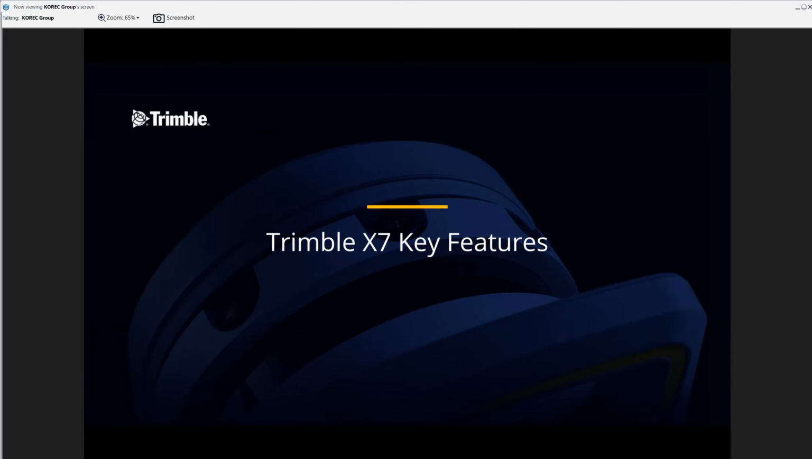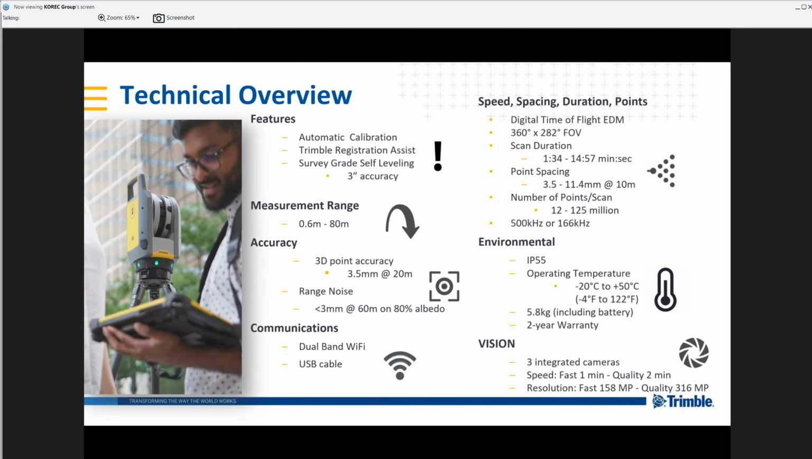So the X7 key features. An awful lot of information here. Now all of this is available on the X7 spec sheet, available from Trimble or myself at KOREC. I don't propose to cover everything and blind you with the numbers here, but we will be focusing primarily on the hardware: the auto calibration, the auto registration, the auto leveling, and also the vision element of the X7 for the collection of imagery.